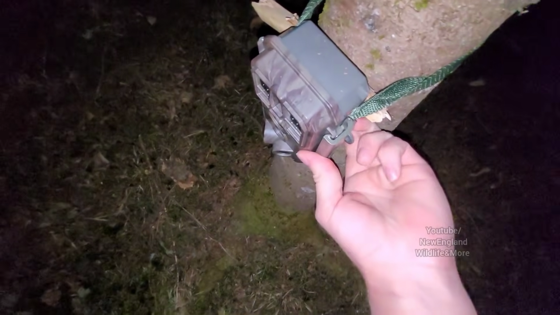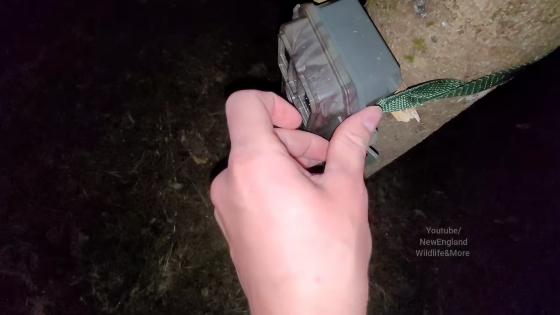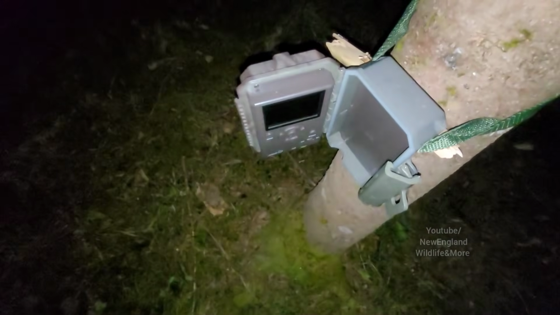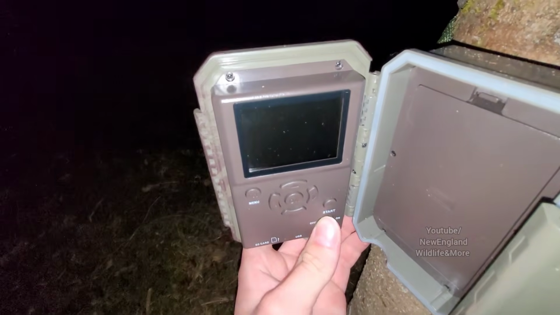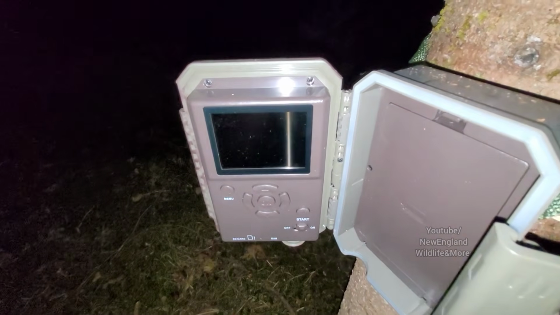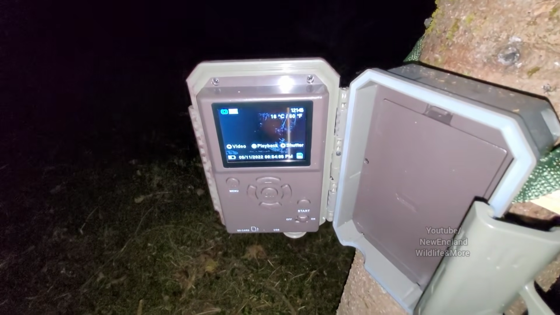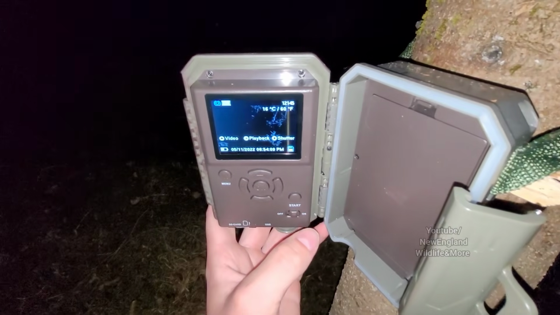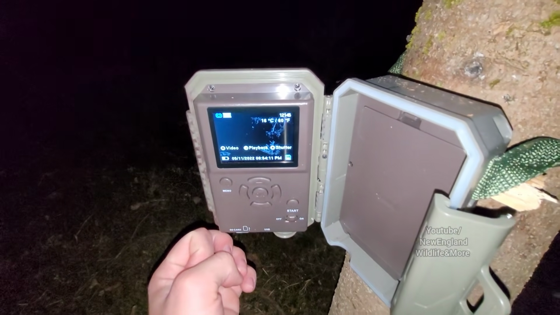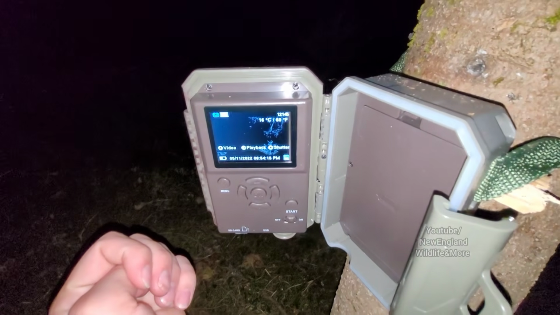I'm gonna activate the trail camera. If anyone's interested in the trail camera, I'm probably gonna do a review video on this on my other channel next week. Just want to make sure I test it before I recommend it to someone. I've been using these for about 3 months or so. I can't really predict the future on them. Okay, so, alright, according to this, it's 60 degrees. Not as warm as I thought.